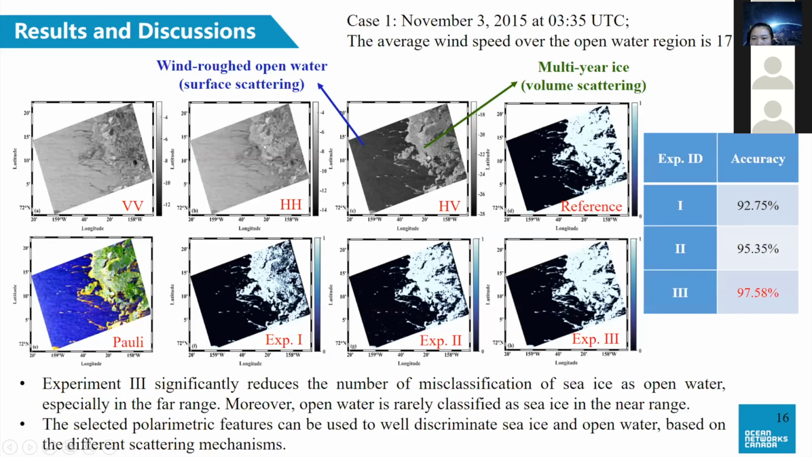And for the first case, the average wind speed over the open water region is around 70 meters per second. Wind-roughened open water and multi-year ice-covered areas have very similar backscattering intensities, especially on co-polarized SAR images. For this case, our method reduces the number of misclassifications of sea ice as open water, especially in the far range. Moreover, open water is rarely classified as sea ice in the near range.